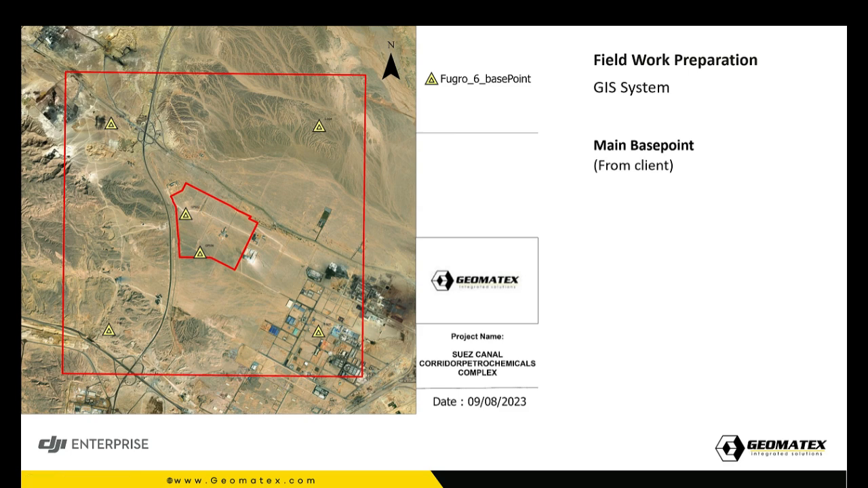So when you fly photogrammetry or LiDAR, you need to work on PPK or RTK, and you are having a base and a rover. The rover is a drone, and the base must be sitting on a known point.